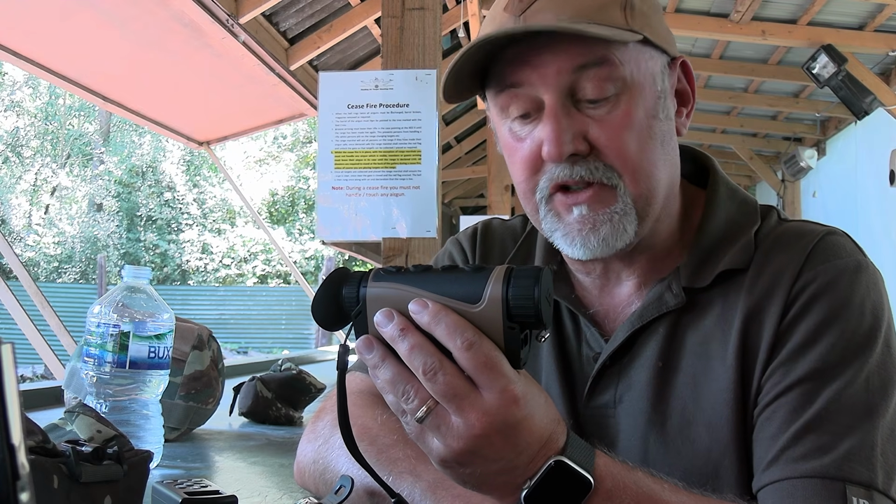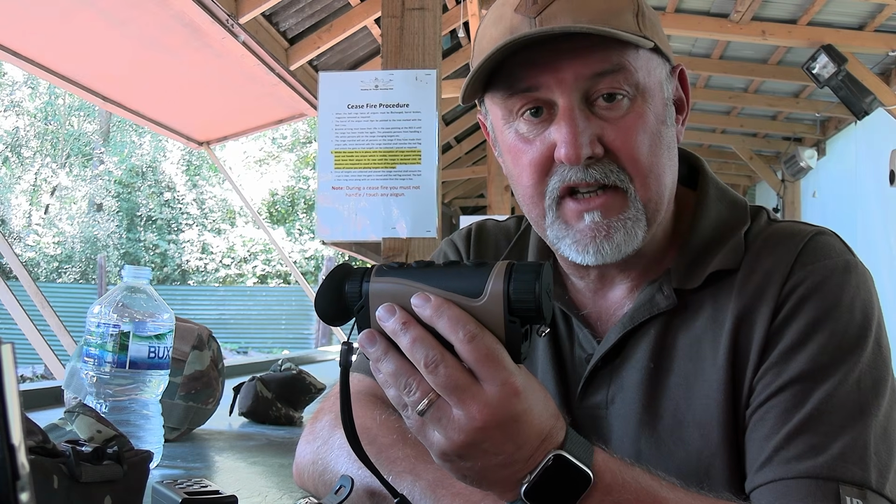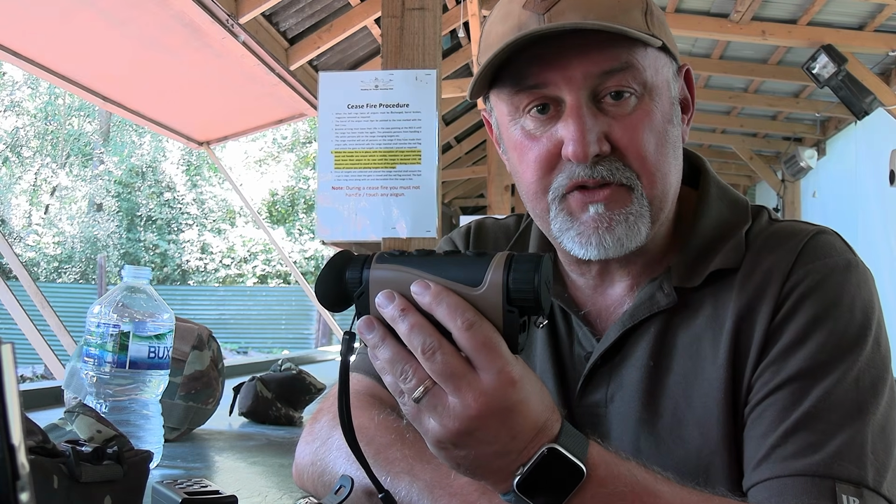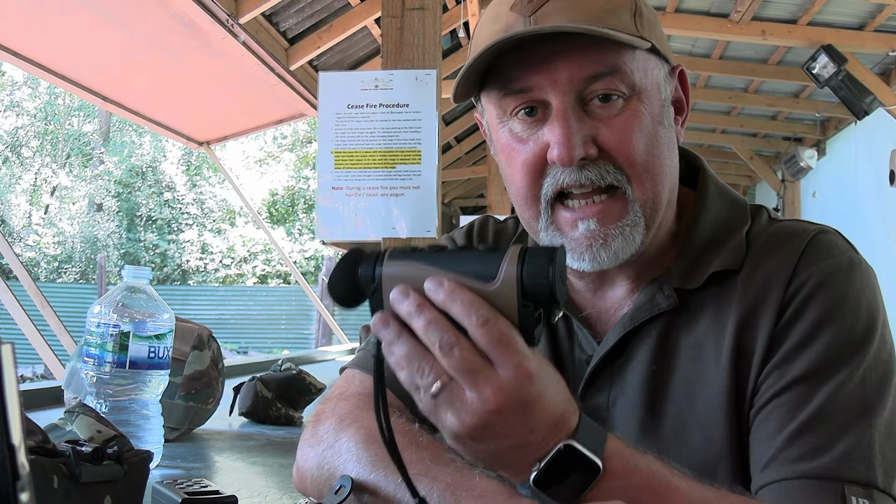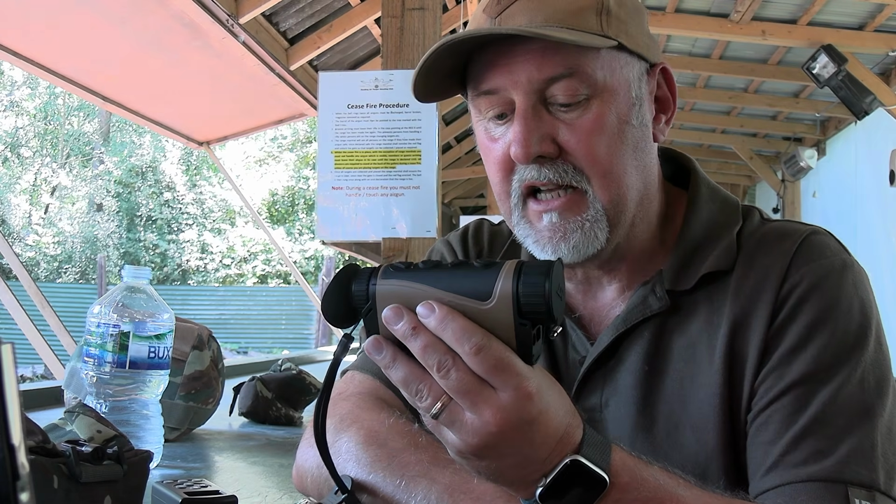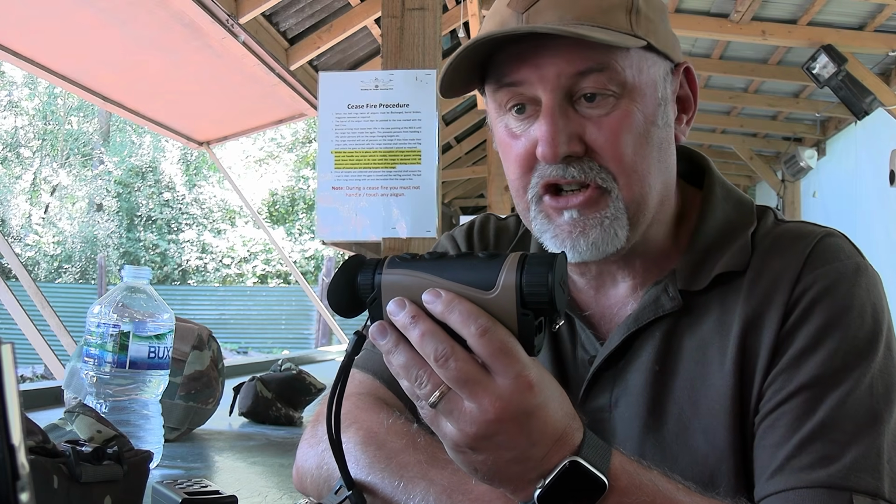They can really transform your shooting. I can't tell you how many times I've been sat ambushing rabbits and thinking about moving to a new spot, and then I've seen something back in the woods, just a little hint of a thermal signature, and it's been enough for me to hang around for another 10 or 15 minutes or so and get a shot.